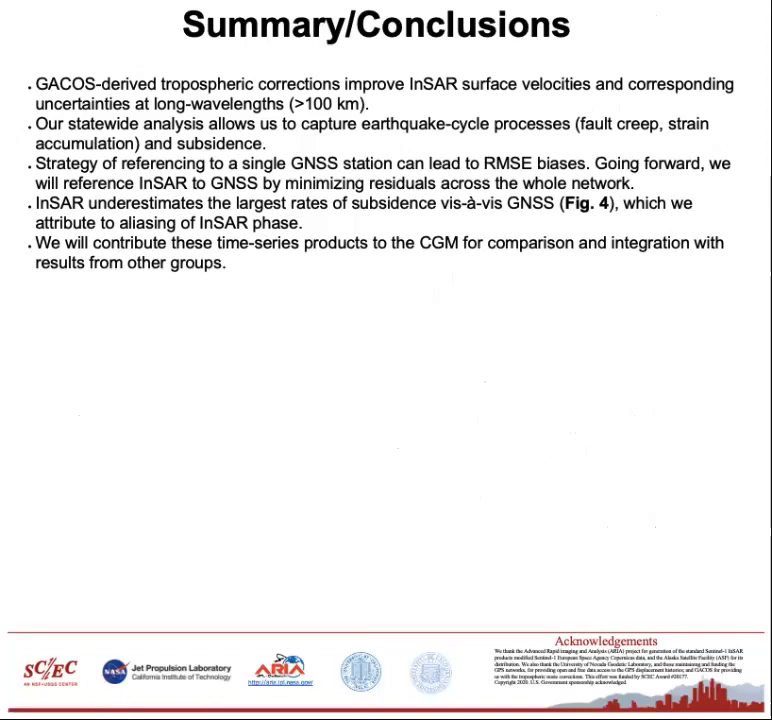However, our current strategy of referencing InSAR fields to a single GNSS station appears to translate to some level of RMSE biases. So we plan to instead reference InSAR to GNSS through a minimization across the network. And furthermore, our analysis suggests InSAR significantly underestimates large rates of deformation, such as subsidence vis-a-vis GNSS due to aliasing of InSAR phase.